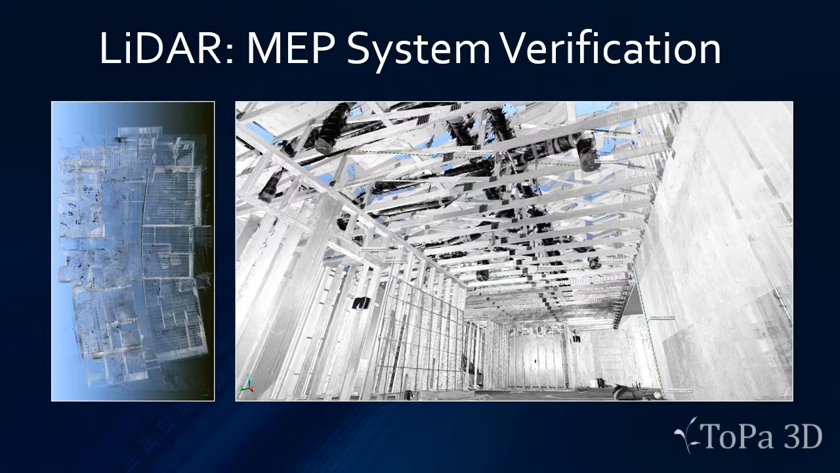So with that, we can actually take measurements directly from the architectural features such as walls, beams, joists, and show you in 3D exactly where those are to the millimeter. So that's a very common application for 3D scanning, is verification of how things were installed.